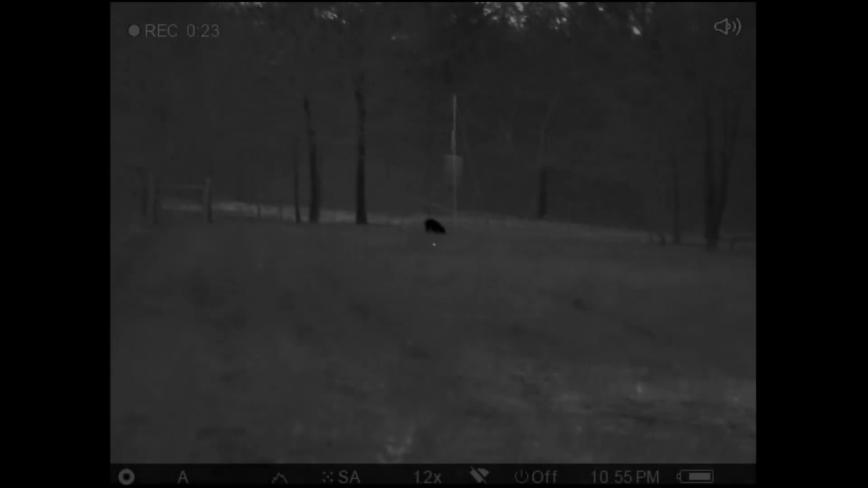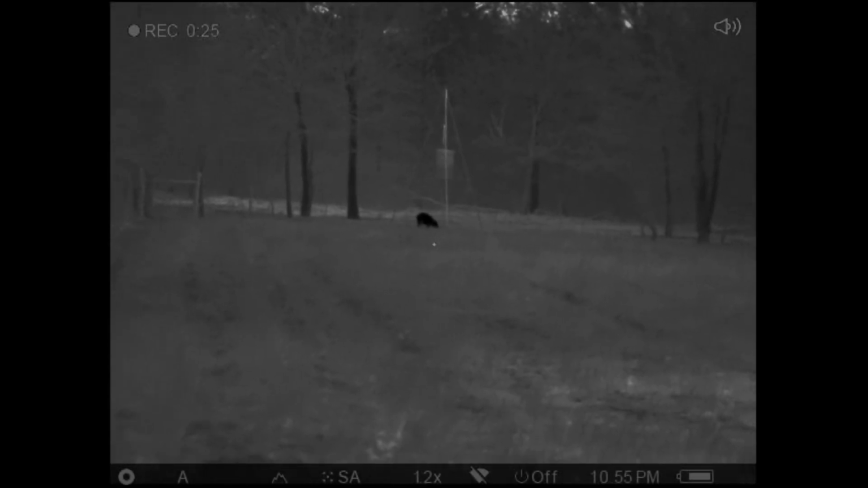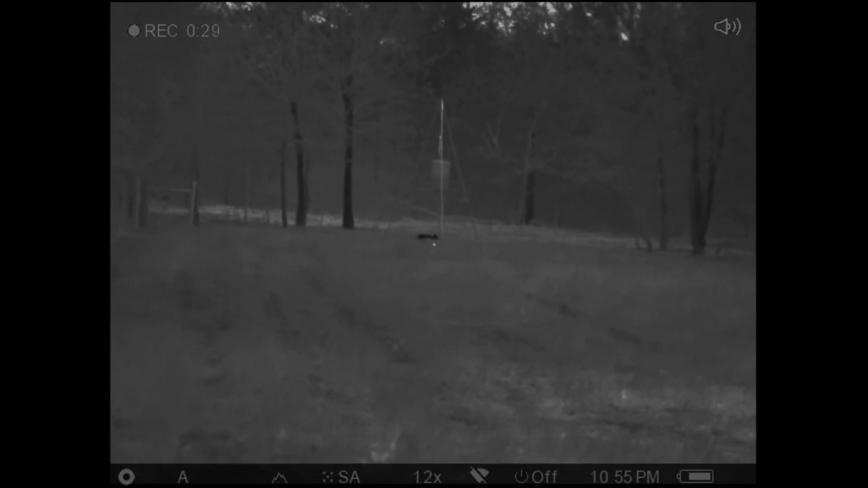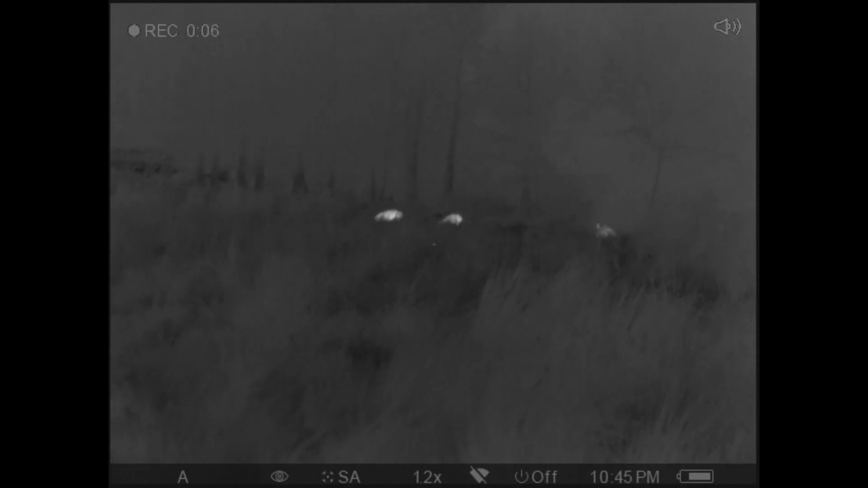1, 2, 3. Let him go. Alright, shoot him again. Right here in the middle. Shoot him. Shoot him. 1, 2, 3. 1, 2, 3.